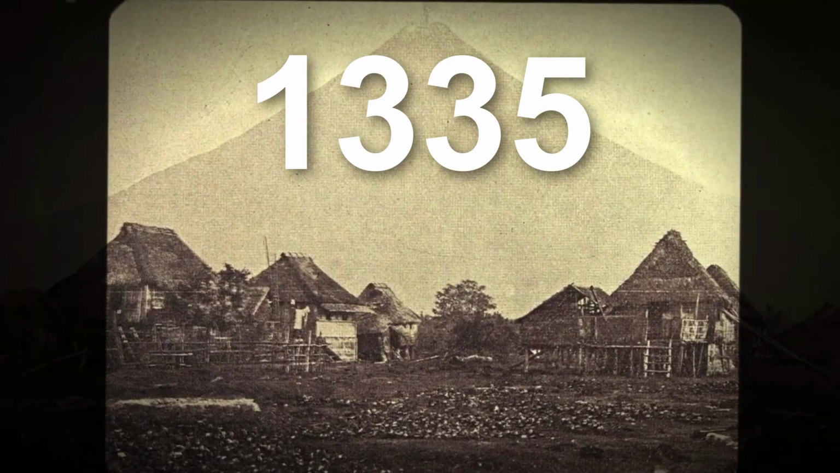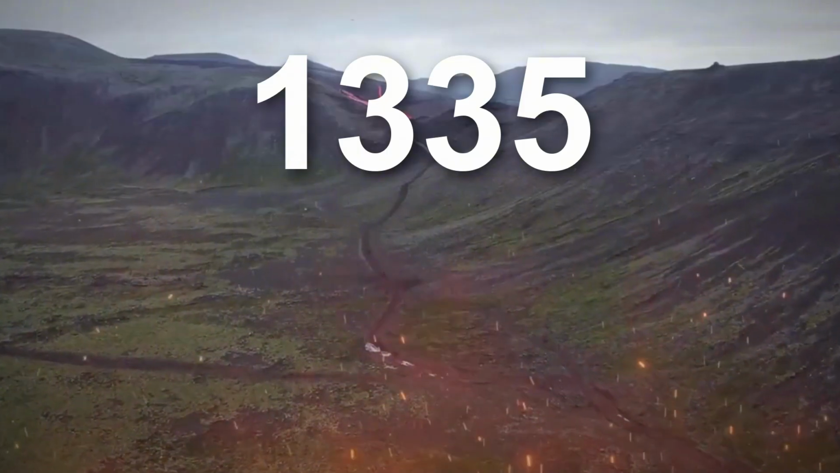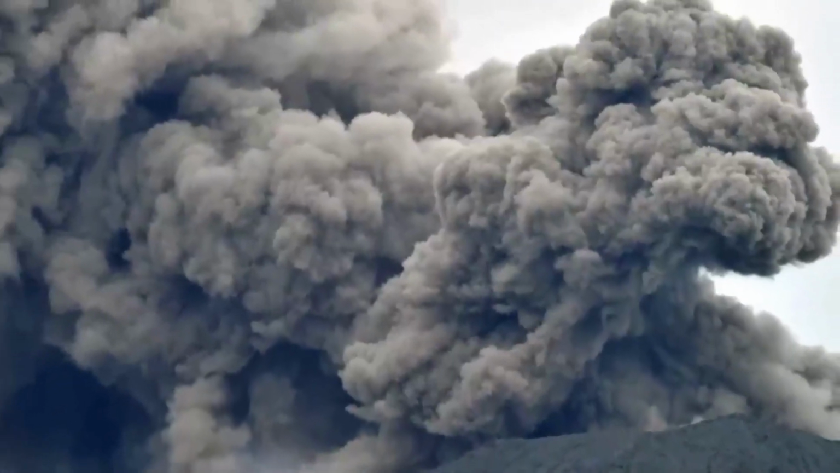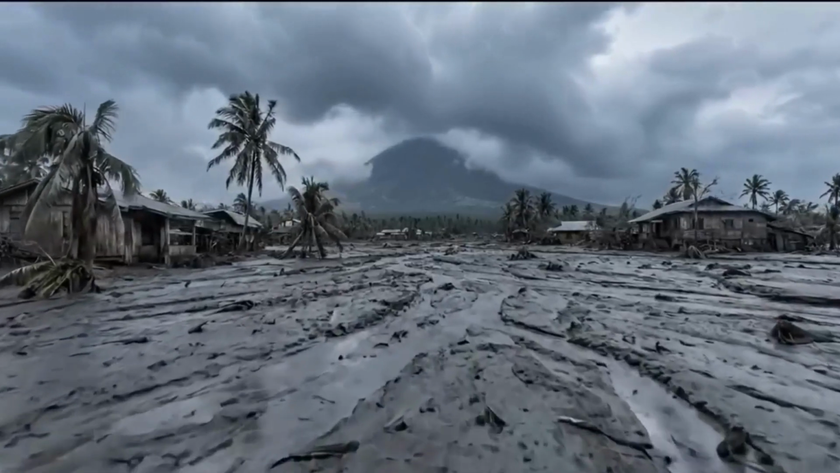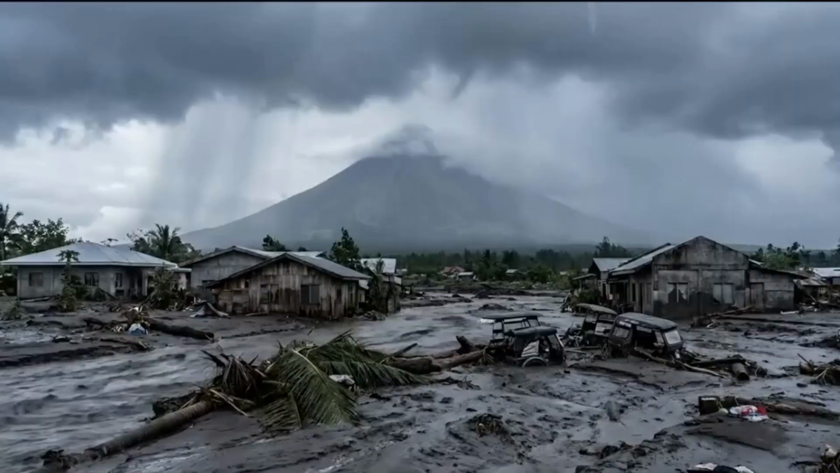It killed an estimated 1,335 people. The main cause of death was not lava, it was not ashfall. It was the base surge. Eyewitness accounts from the time describe a black, turbulent cloud that swept across the surface of Taal Lake, moving at incredible speed. It hit the shores and enveloped entire villages in seconds. It was a horizontal blast of death.